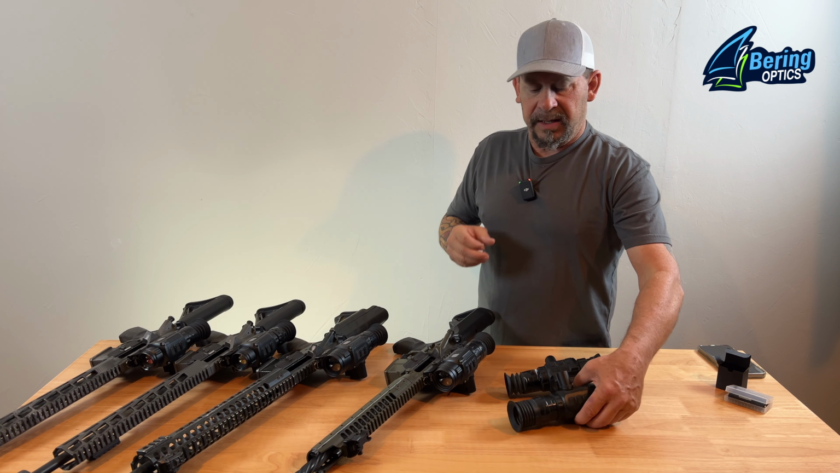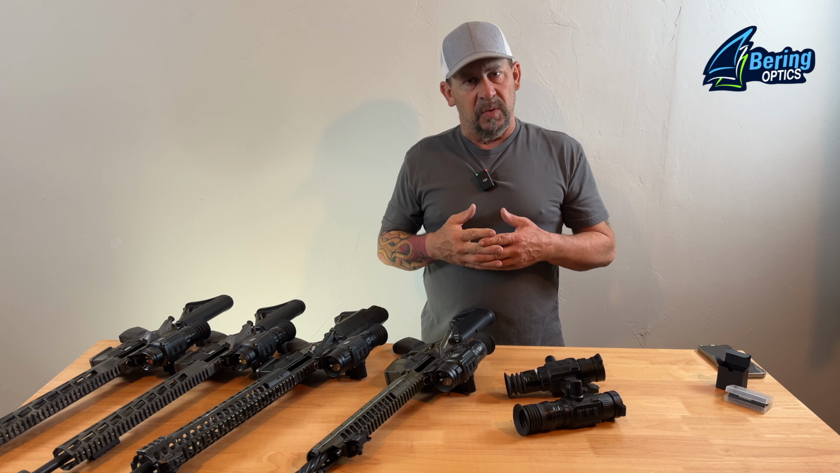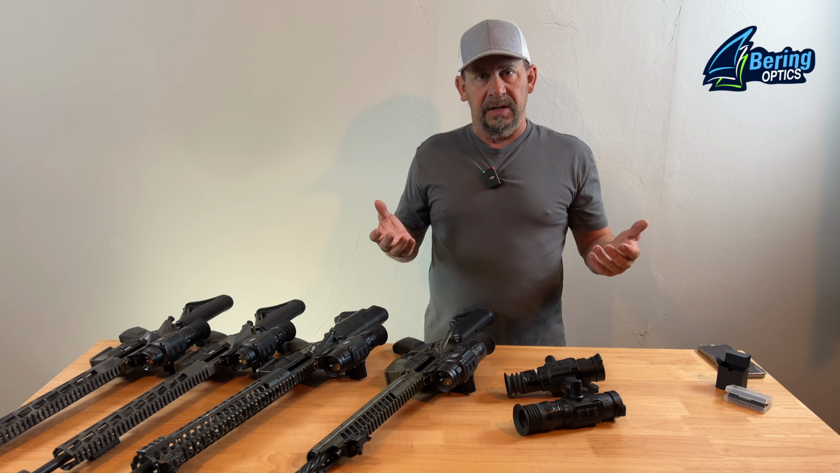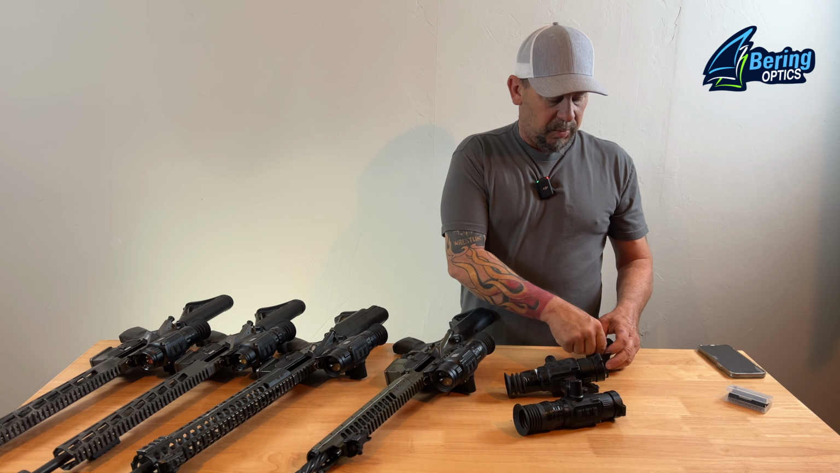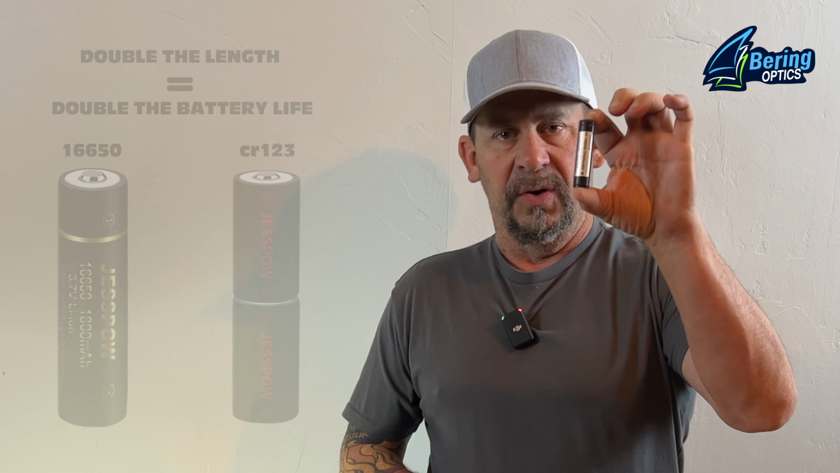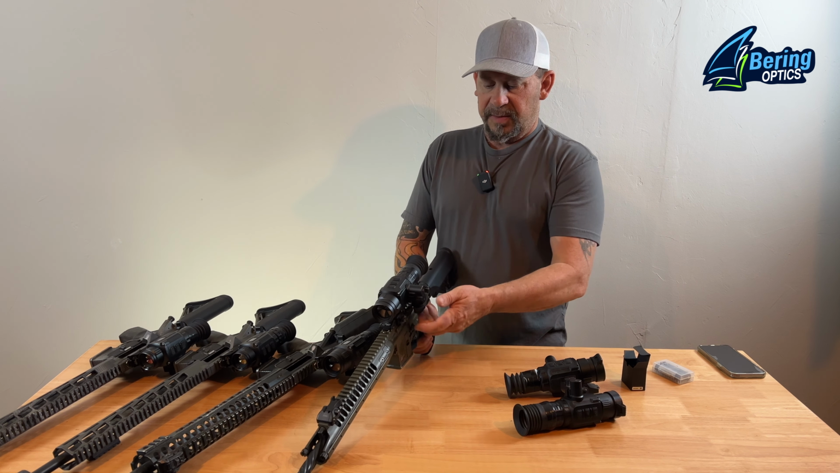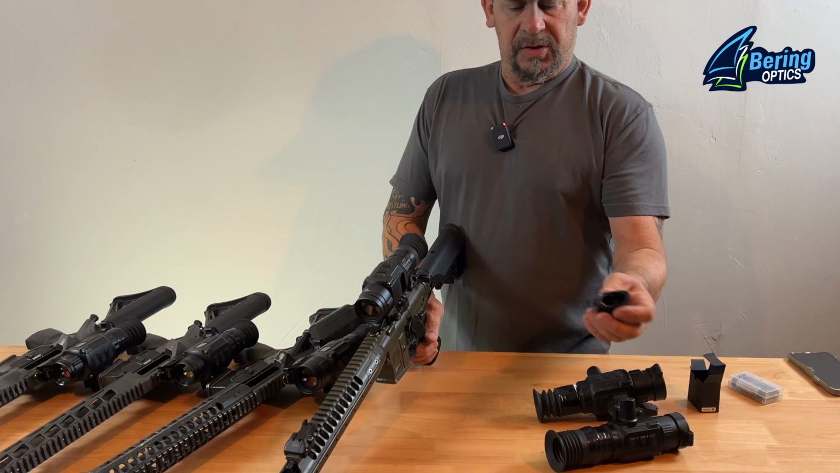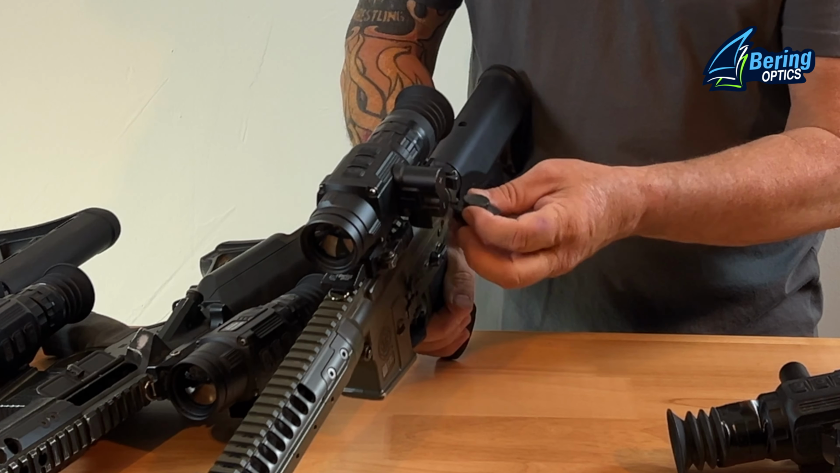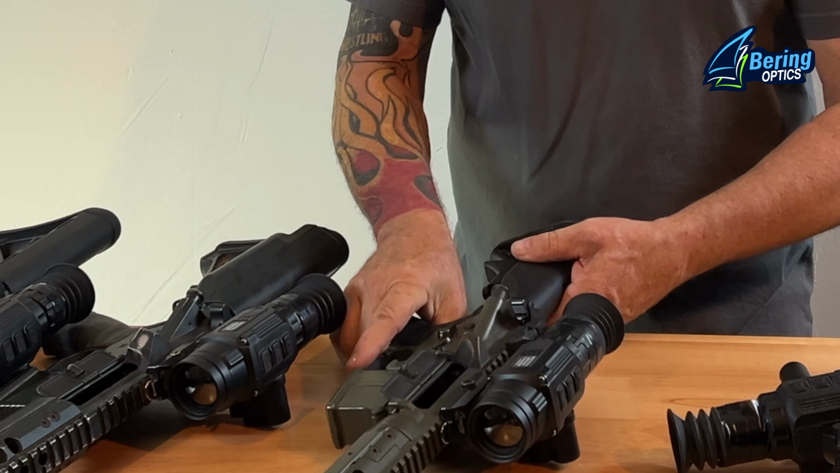One of the things that I do like about these Bering Optics scopes as well is instead of using CR123s, which is what they're intended originally for, Bering has come up with an extended battery cap. So this little extended battery cap right here allows you to run 16650 batteries. So it's like a double CR123. These 16650 batteries in here, man, these things are fantastic. Just goes right in, this thing just clips right on, and then they've got a spot right here that you can store your CR123 battery cover.